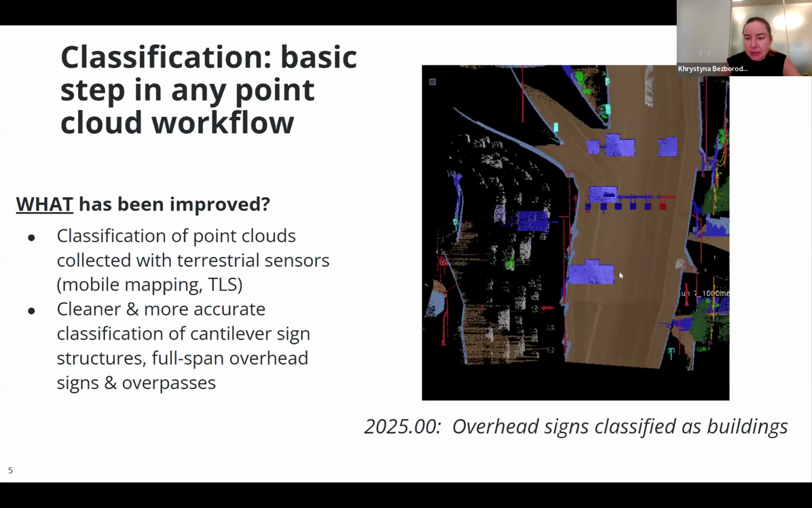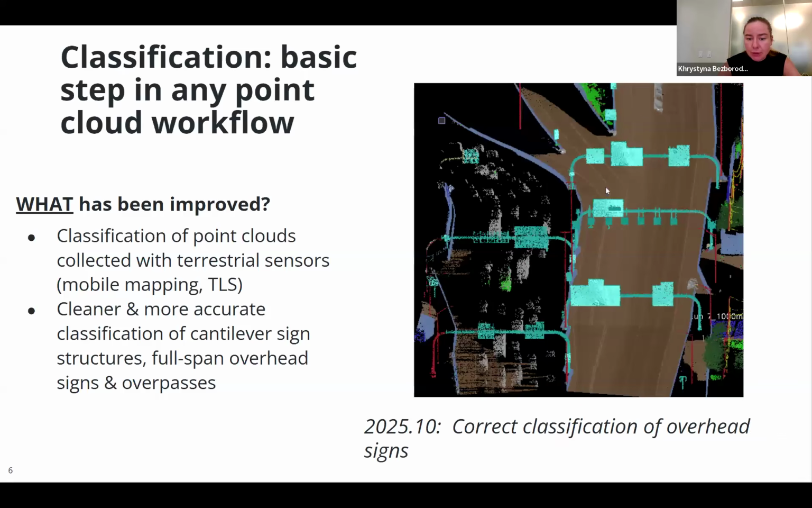And you can see this on the slide. This is overhead sign classification in the version 2025.10. You see that lots of overhead signs are classified as buildings, as poles, so it's a complete mess. But in the version 2025.10, we have all the overhead sign structures classified as a traffic sign, which looks much better.